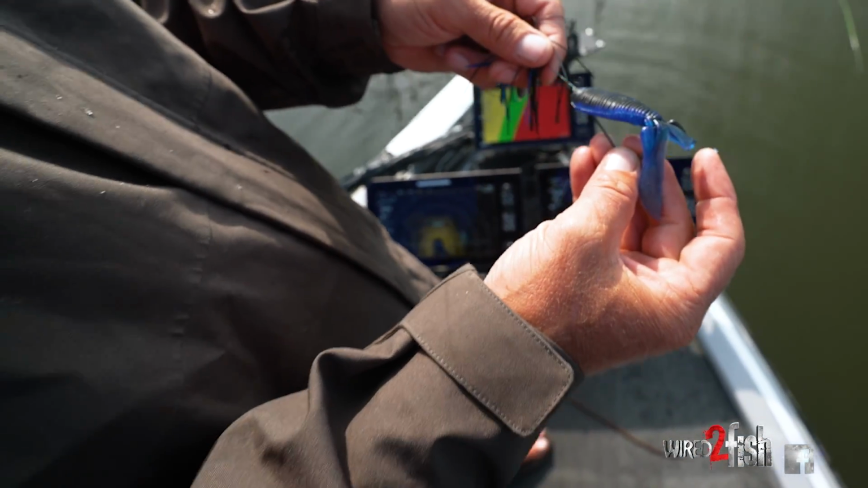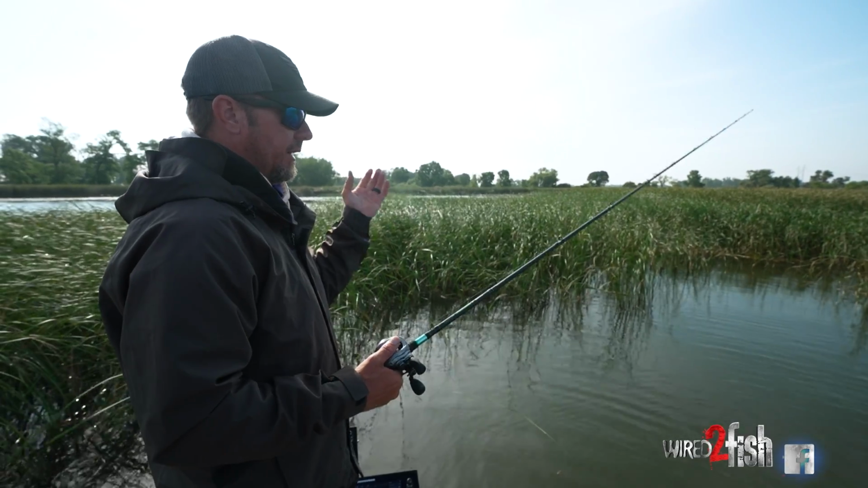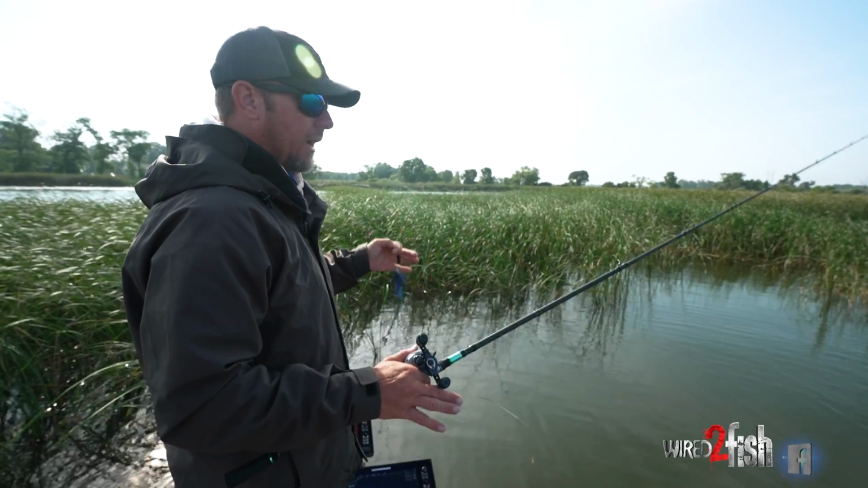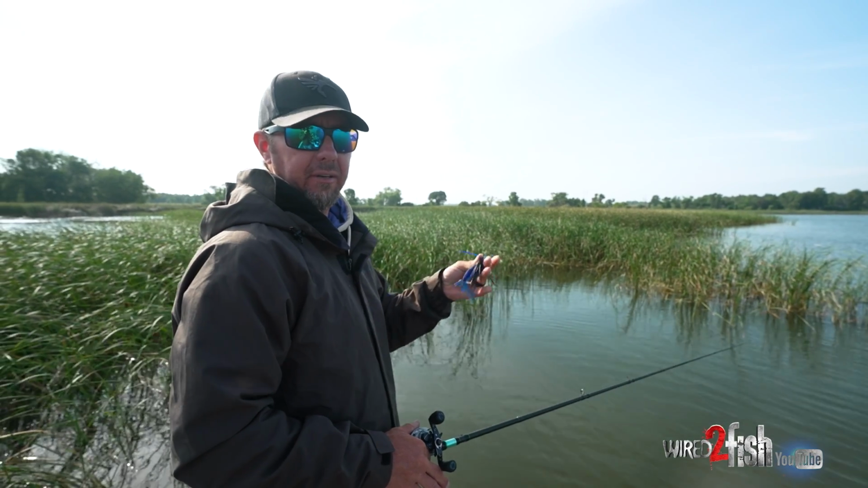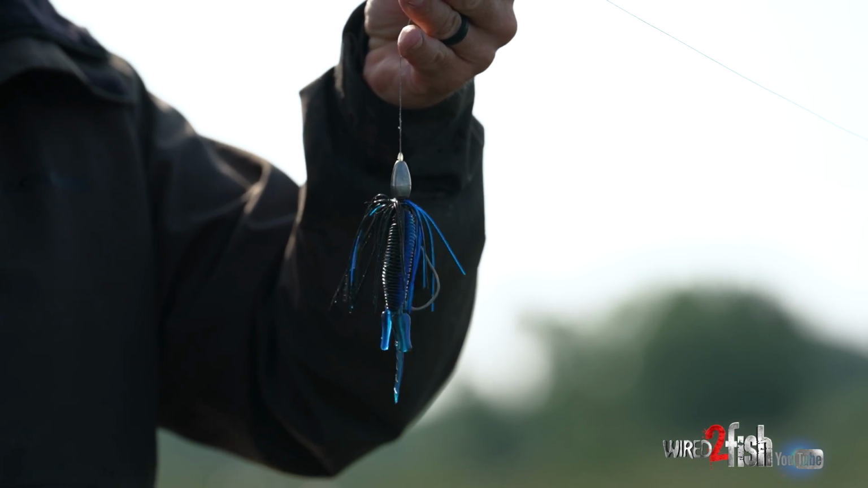Flipping, pitching, punching, for me, I keep it super simple. I want either a small, compact, slim profile, or I want a big presentation. What we're doing today is we have dirty water and we're obviously around big fish. So I'm going for a punch skirt setup. I want a jig profile. I want a big profile, big presentation. We're around big ones, you know. That's what we're hunting for today.